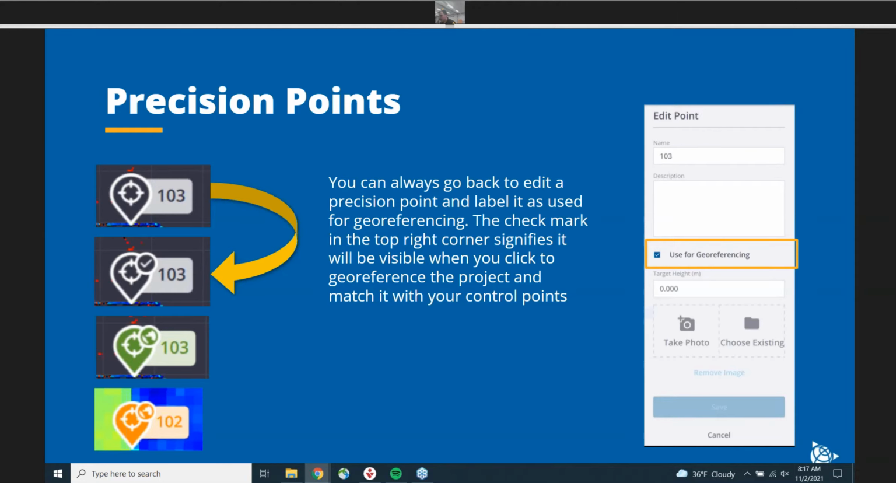The two important things you can change with precision points after the fact are whether or not you use it for georeferencing, and the target height. If you have a checkerboard target on a pole, you can change and input that height later if you forget to do it while originally setting up the precision point.